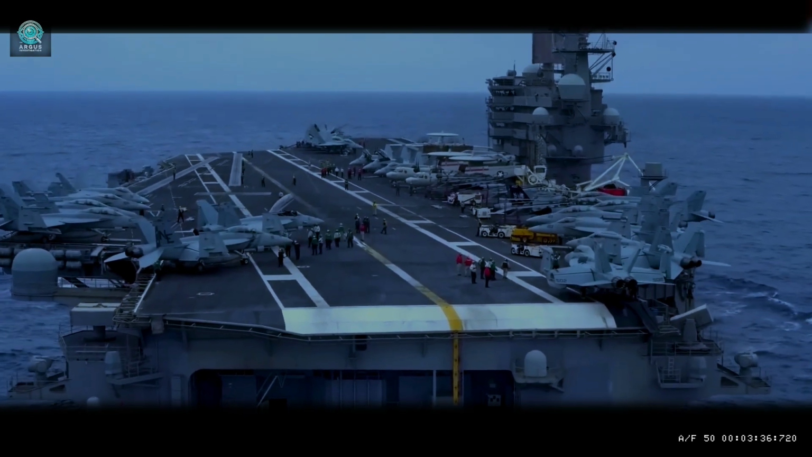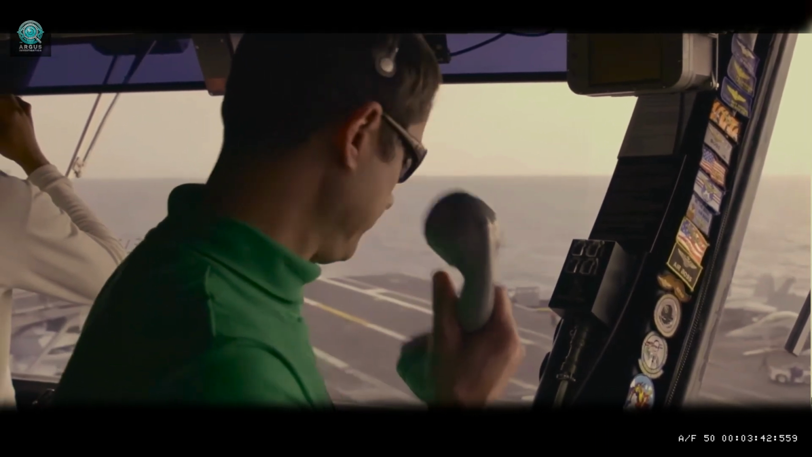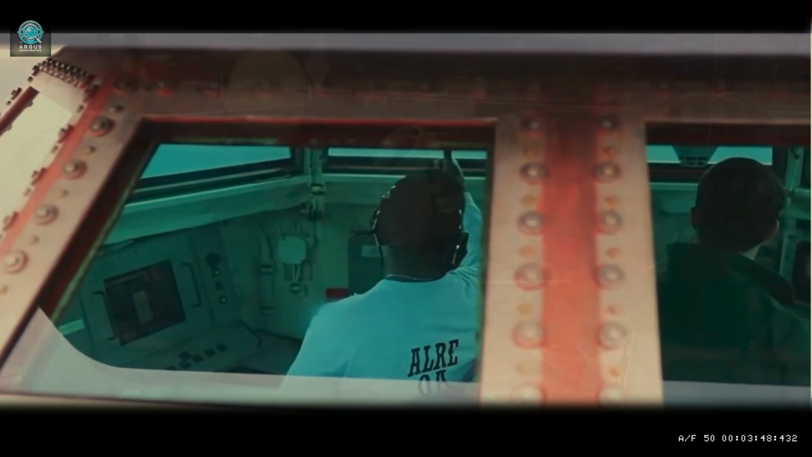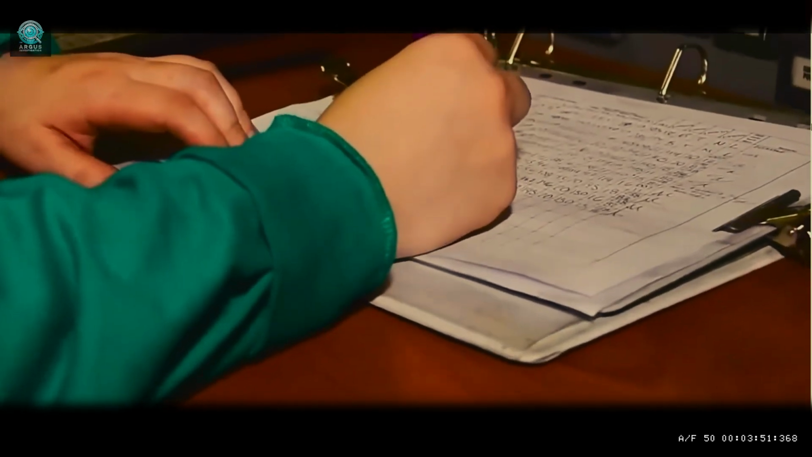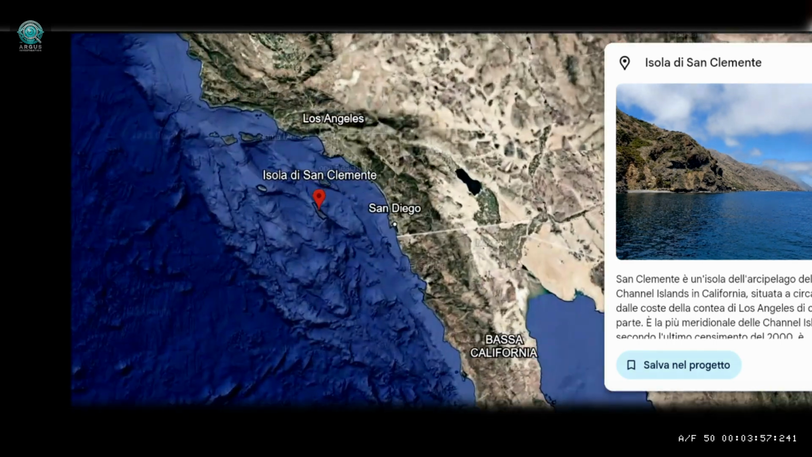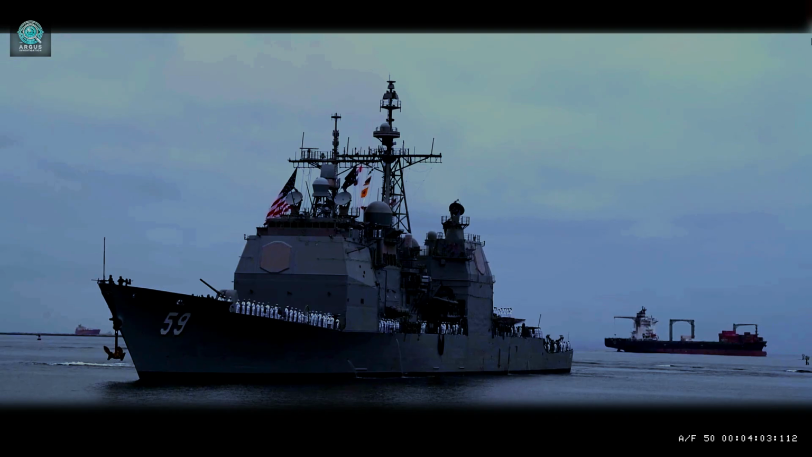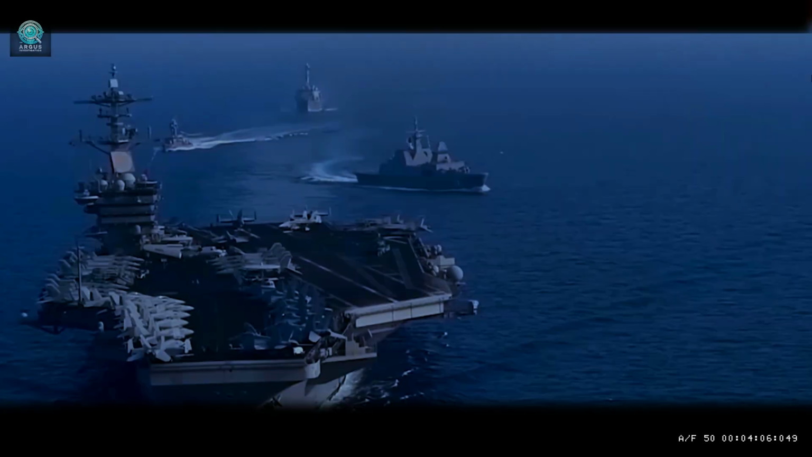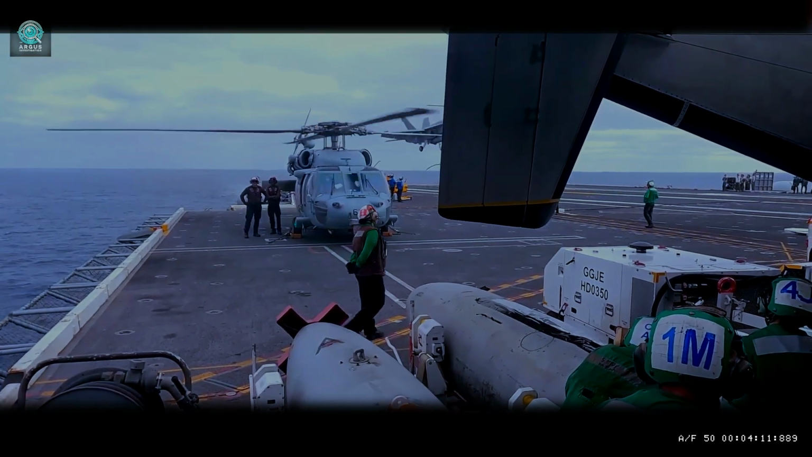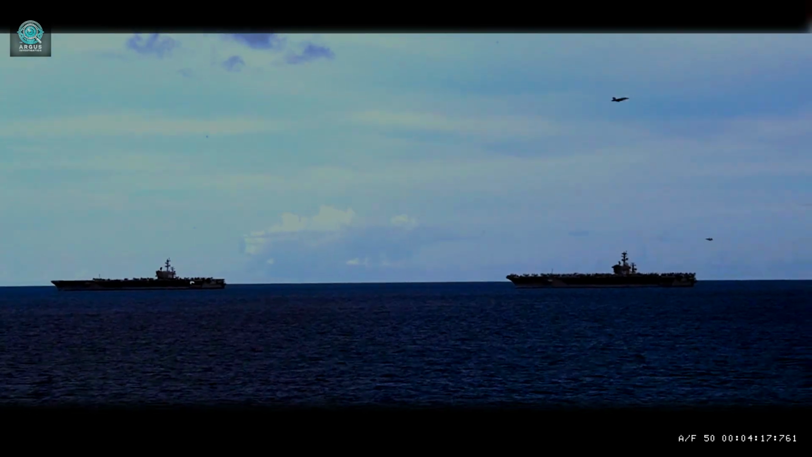Every mystery, before becoming legend, leaves traces, and this one left quite a few. November 2004. 150 miles off the coast of San Diego near San Clemente Island. The USS Nimitz and the USS Princeton are there for a routine mission, an electronic warfare exercise. They call it COM2X, a simulation of real war.